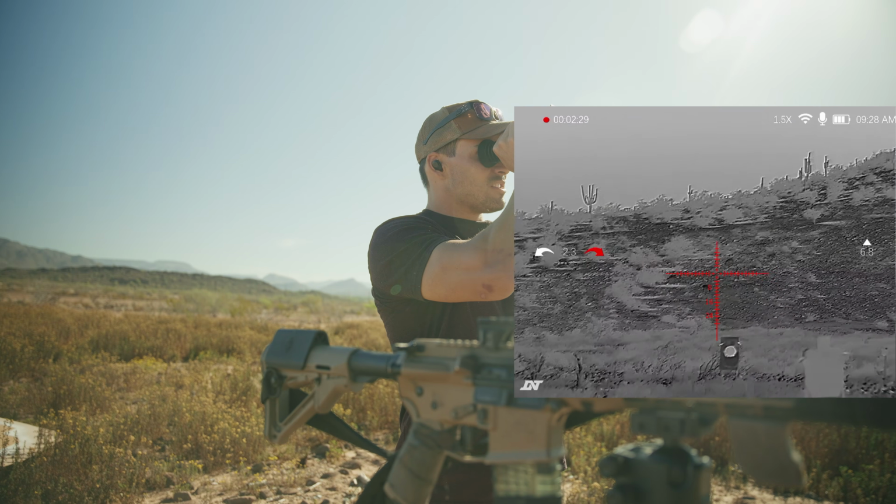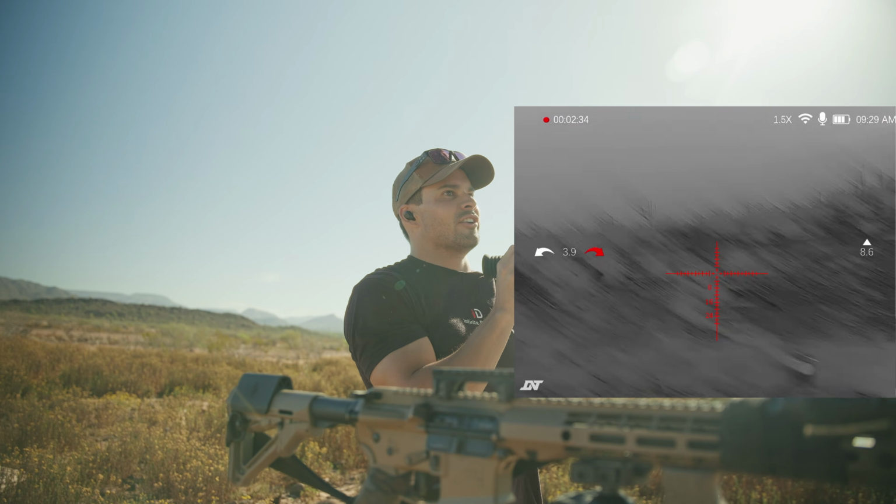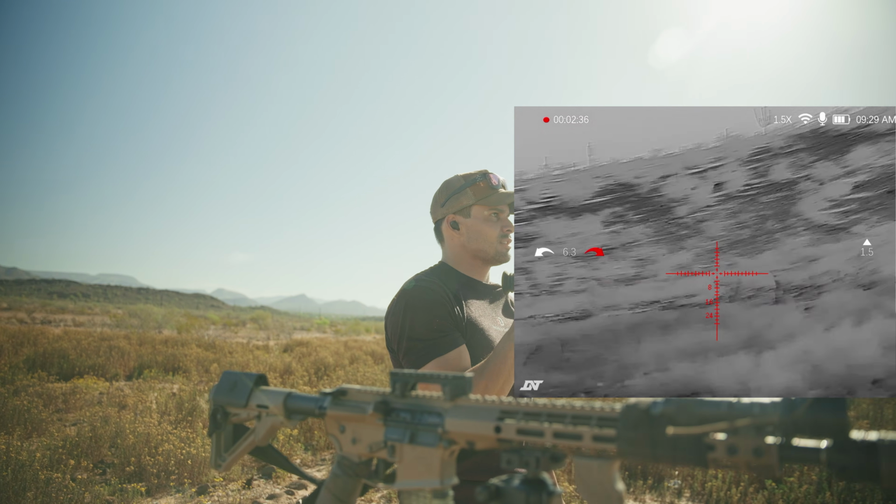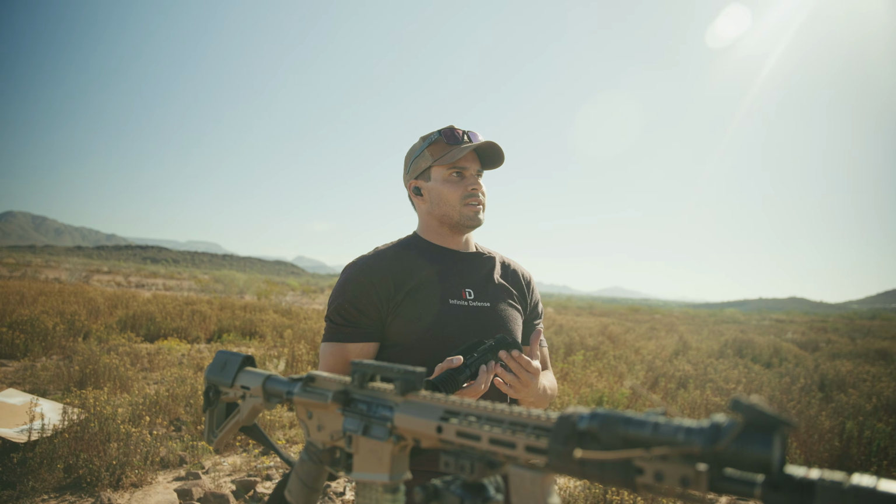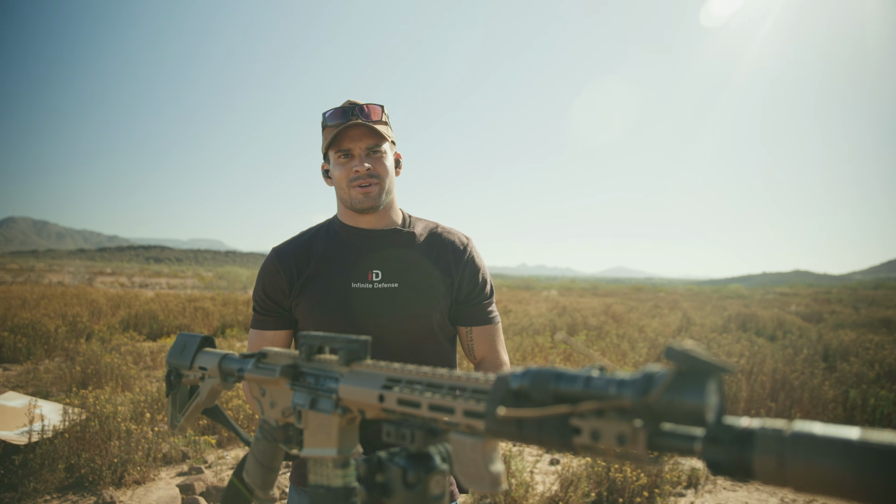Black hot, it's probably the best mode right now. Really depends on your ambient temperature, but pretty cool that they're out here and I can show you guys that. It was a lot easier to see them earlier because it was a lot cooler earlier, and now it's getting hot, which is why I'm so brown.